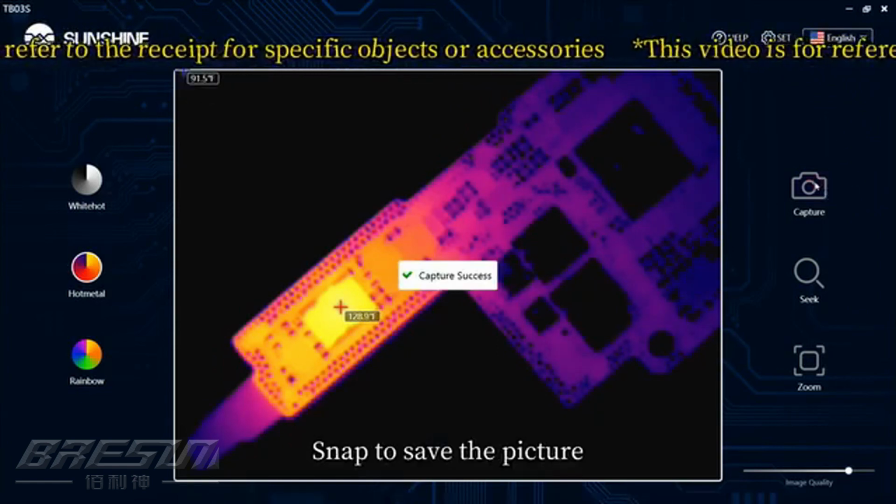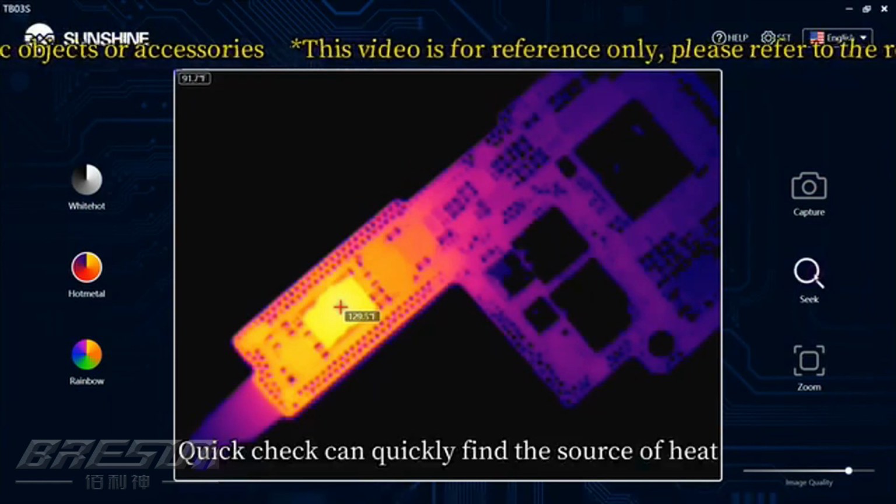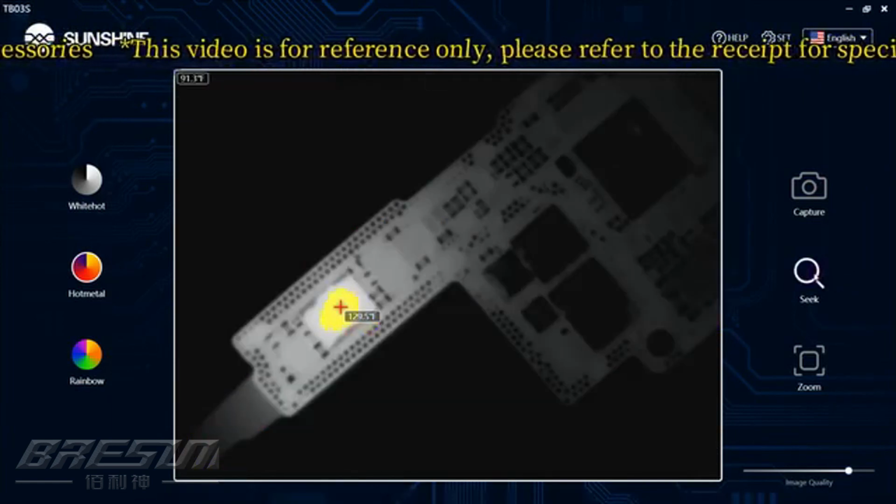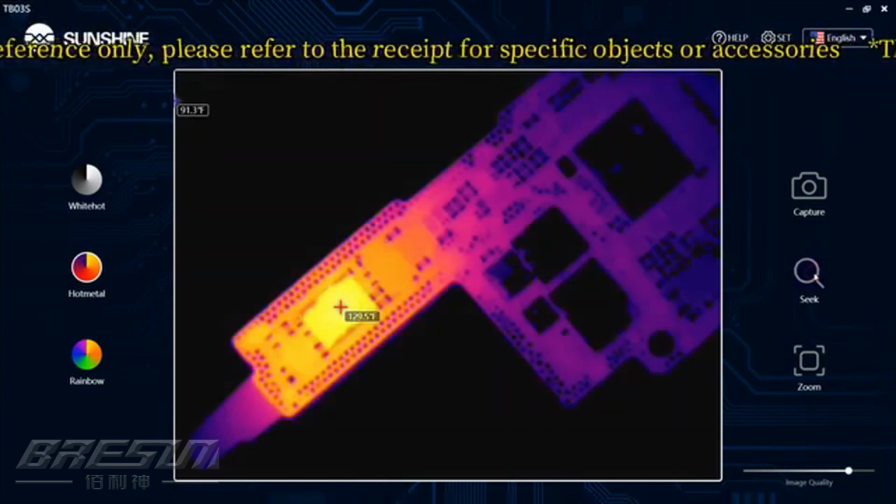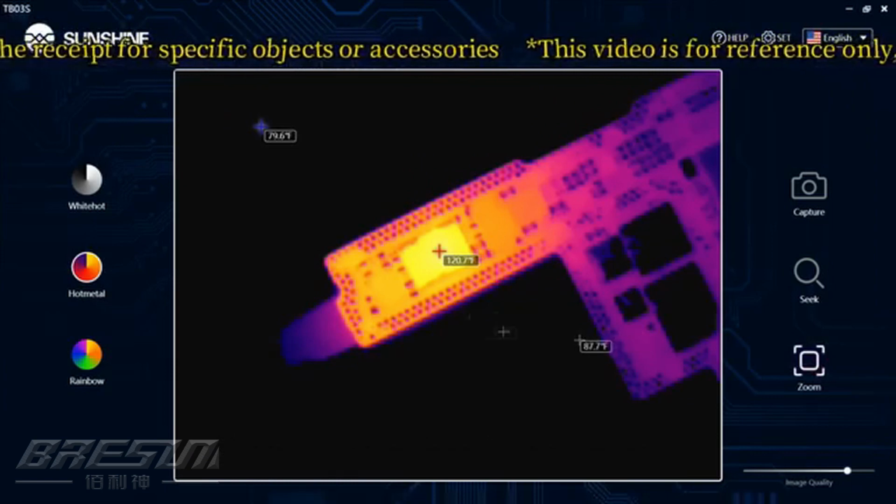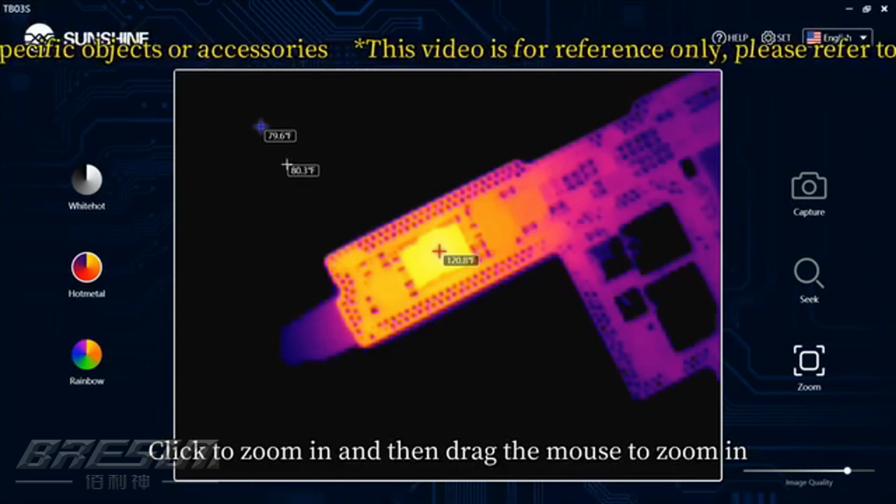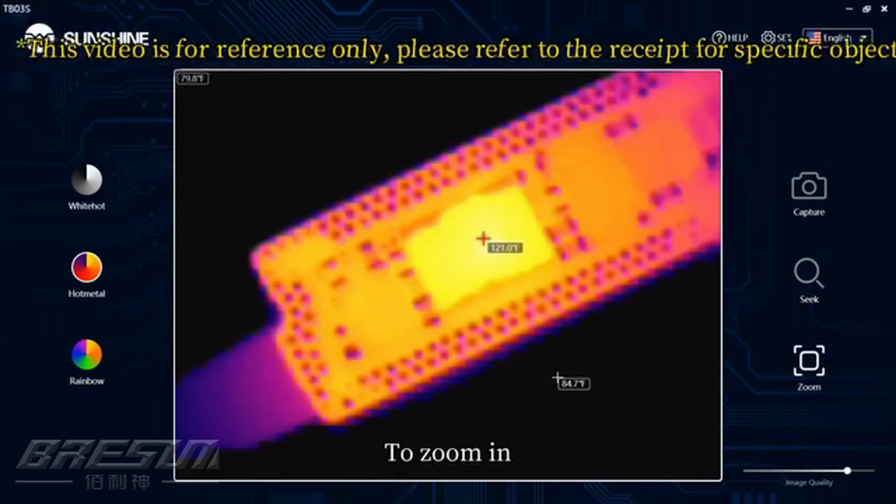Snap to save the picture. Quick check can quickly find the source of heat. Zoom in to enlarge the motherboard. Click to zoom in and then drag the mouse to zoom in.